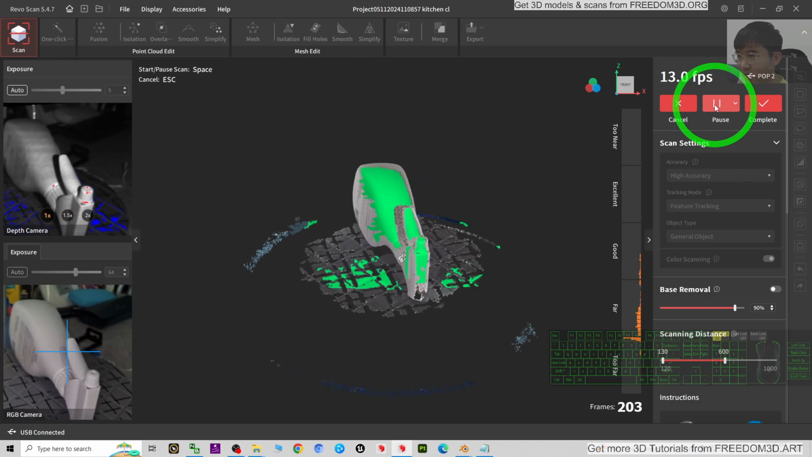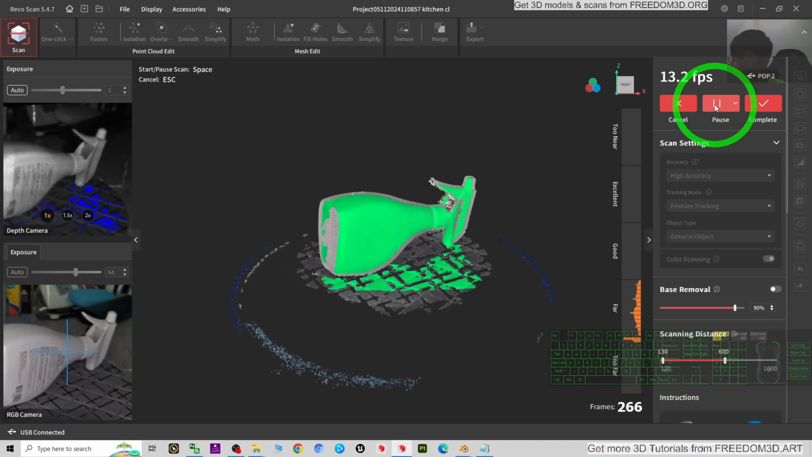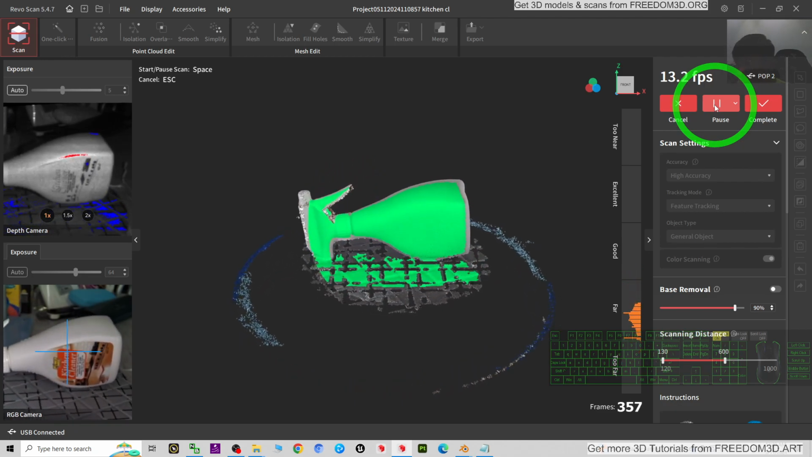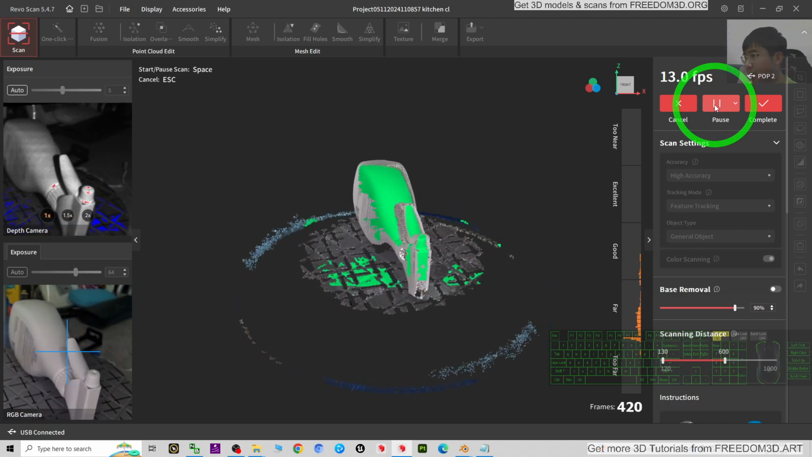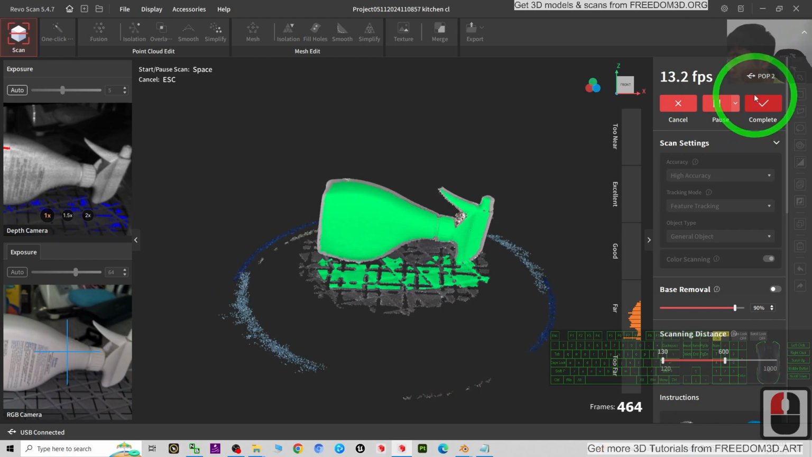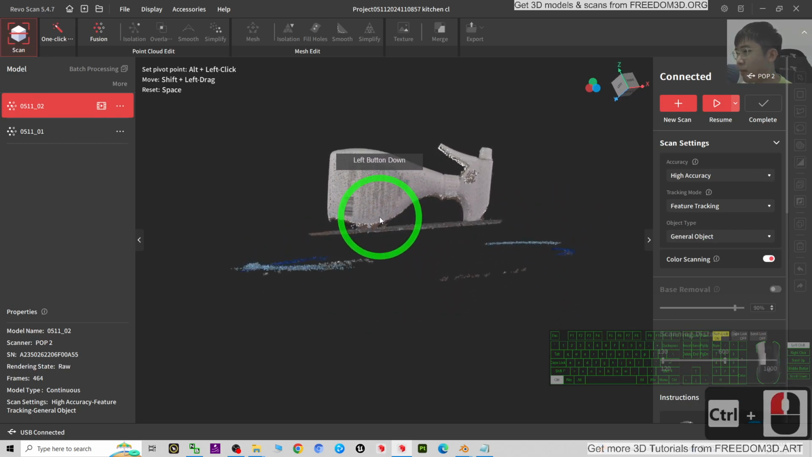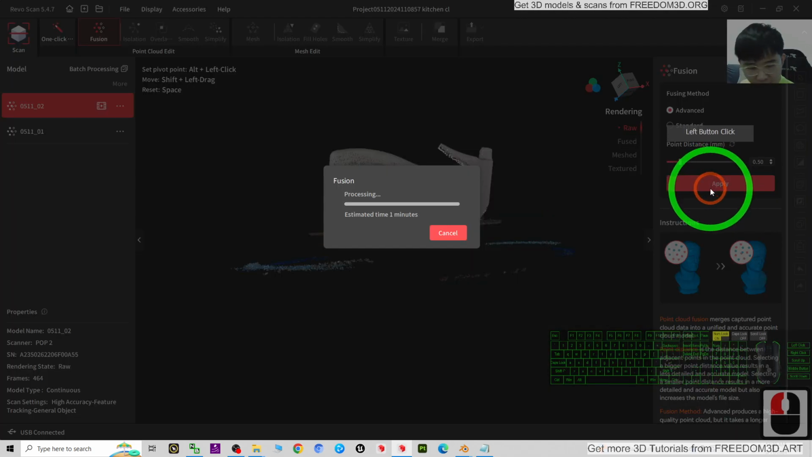Just let it go about 1.5 rounds. Now it should be okay already. I click complete. Then I'm going to clear the rest as well. Just go through the fusion first. Advanced.